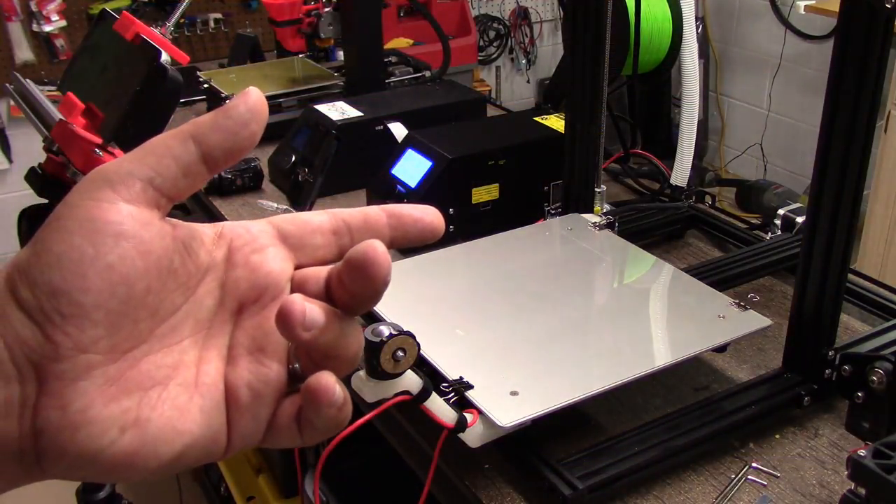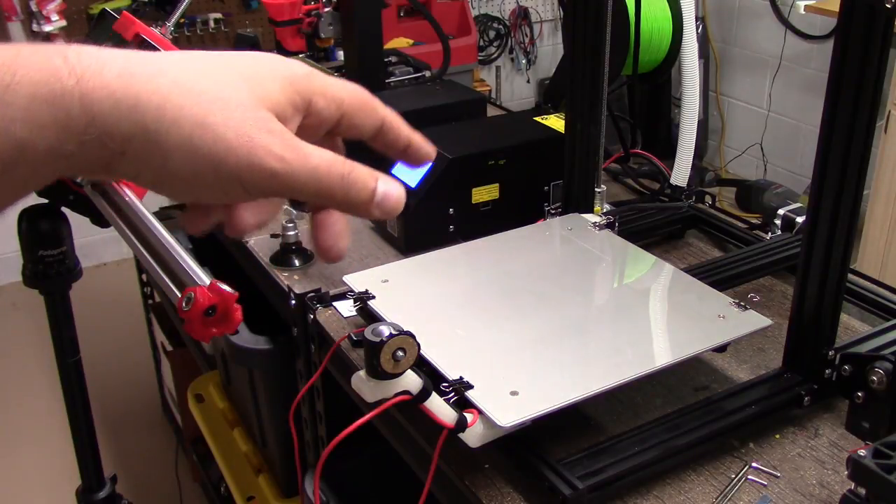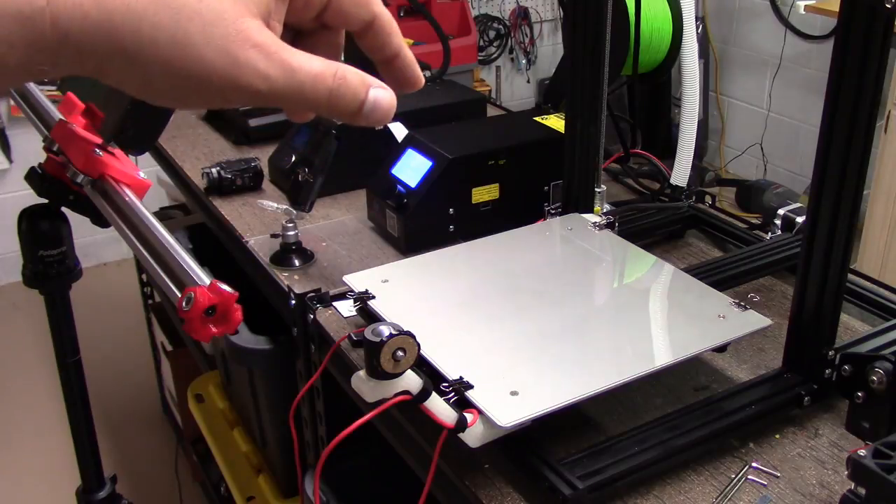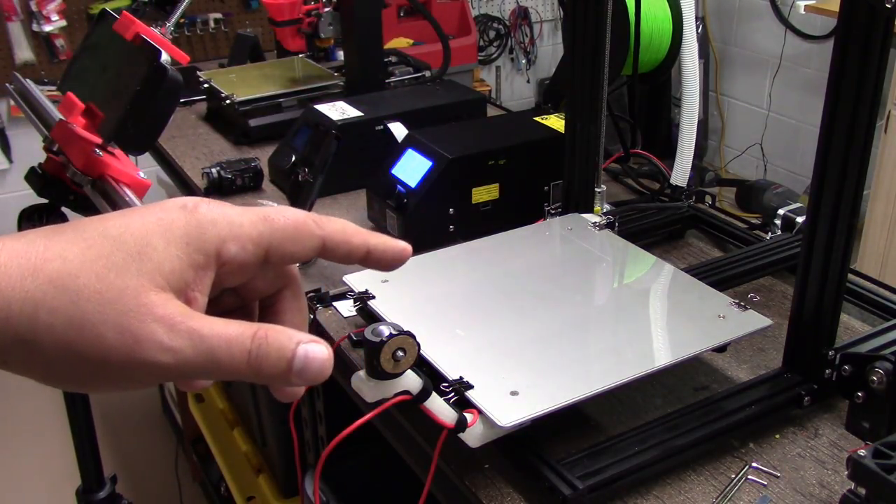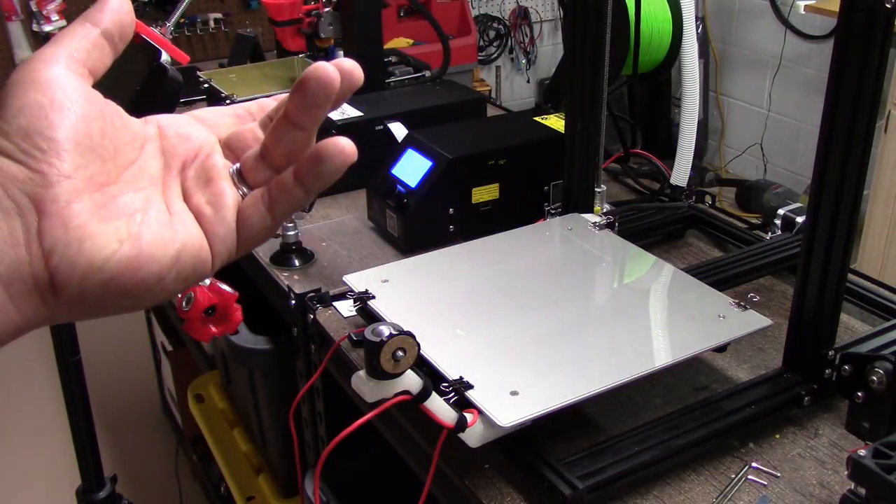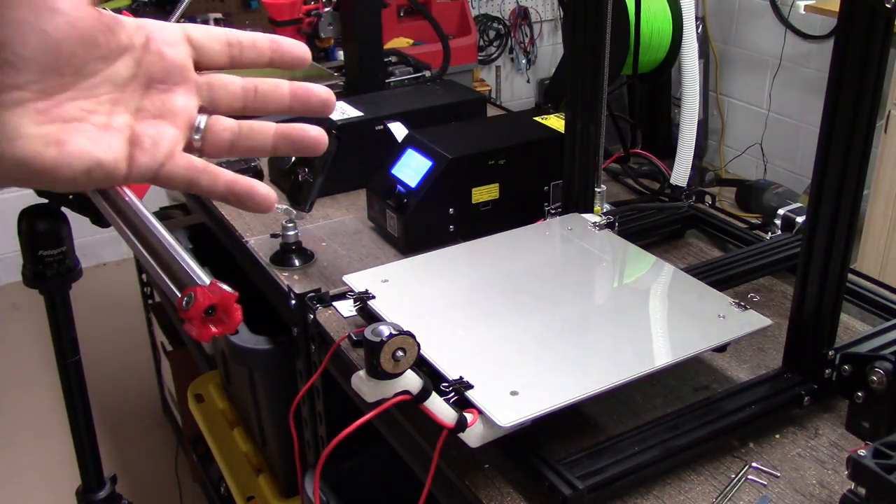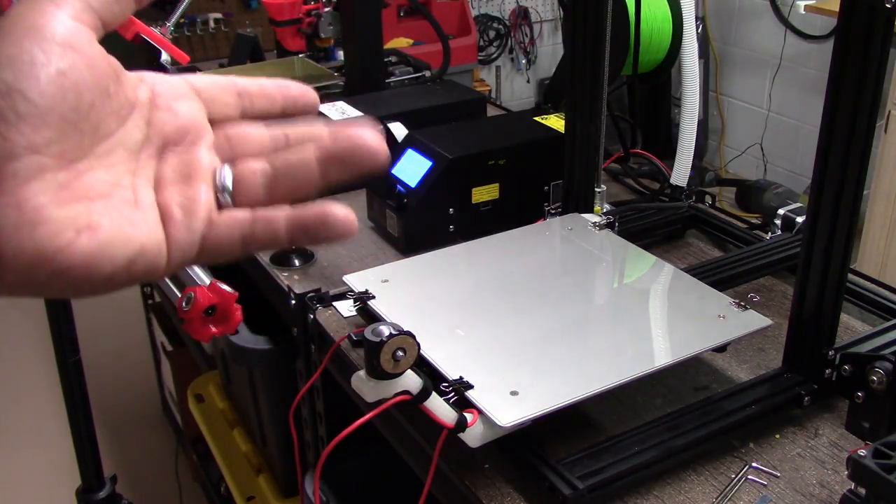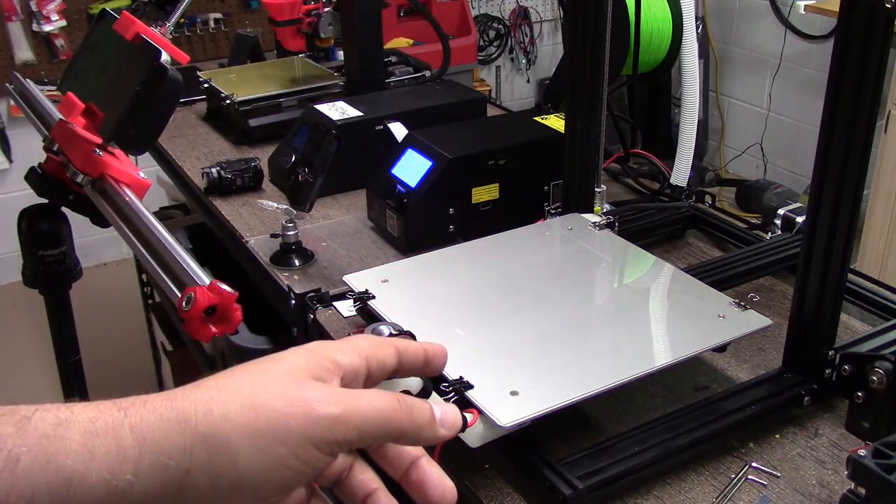Hey, just wanted to jump back in here and let you guys know, if you're waiting for me to come back, this thing is still heating up. It's been about 15 minutes since I turned it up to 101 degrees. I said I was going to do a time lapse, but this is worse than watching paint dry, because there's not a lot happening. It's been 15 minutes and I'm only at 90 degrees now, so I've only gone up about 30 degrees in almost 20 minutes. This thing is taking forever to come up to temperature.